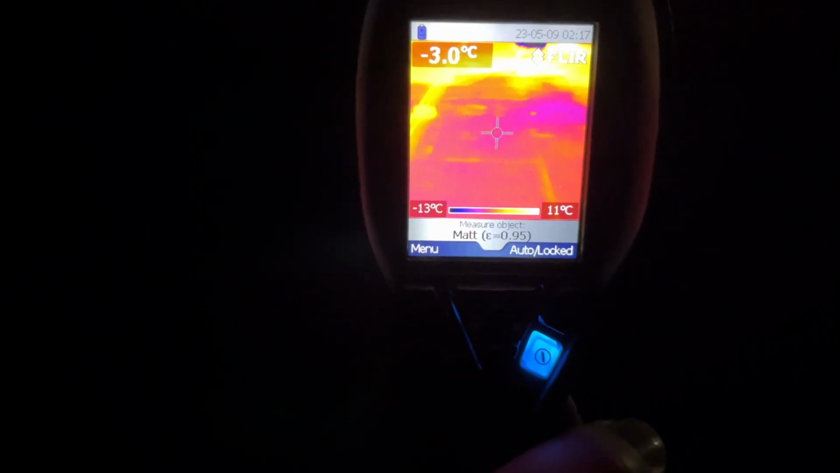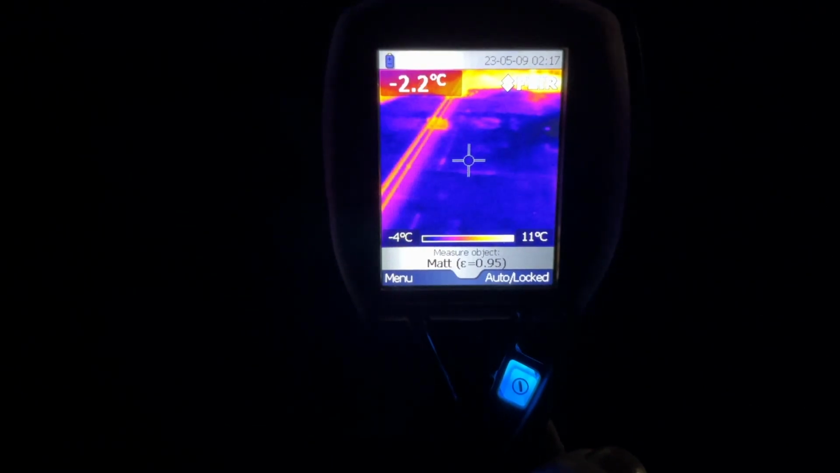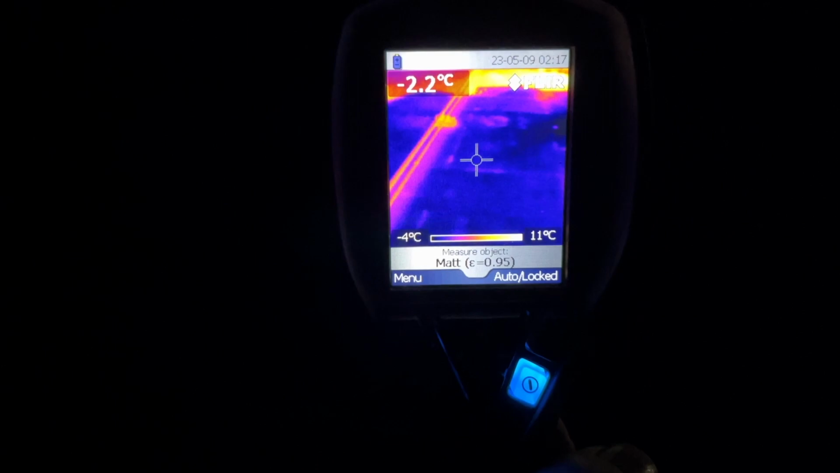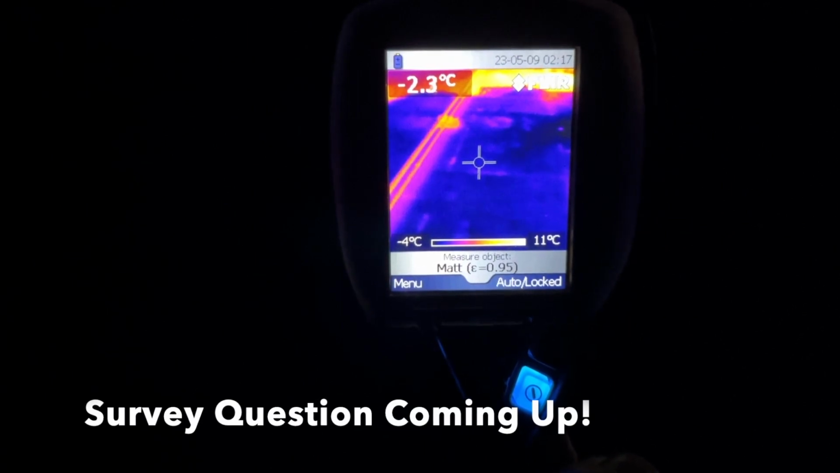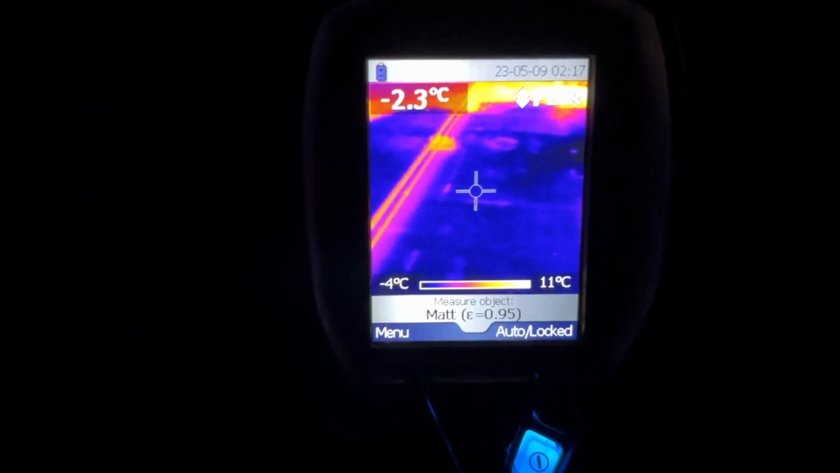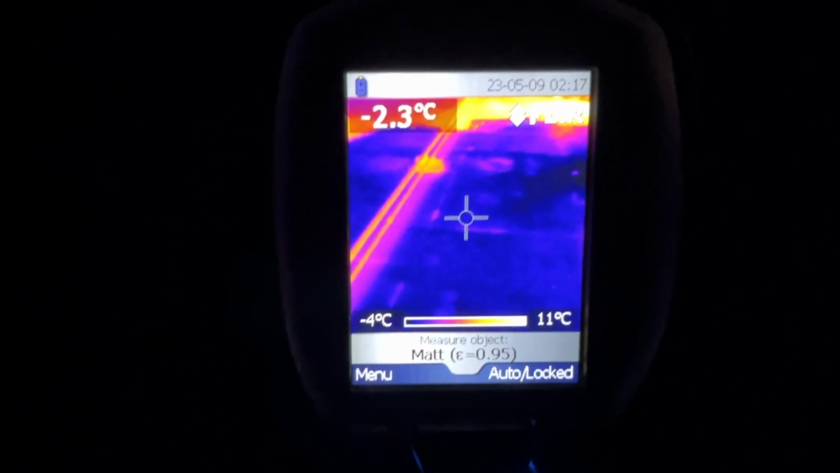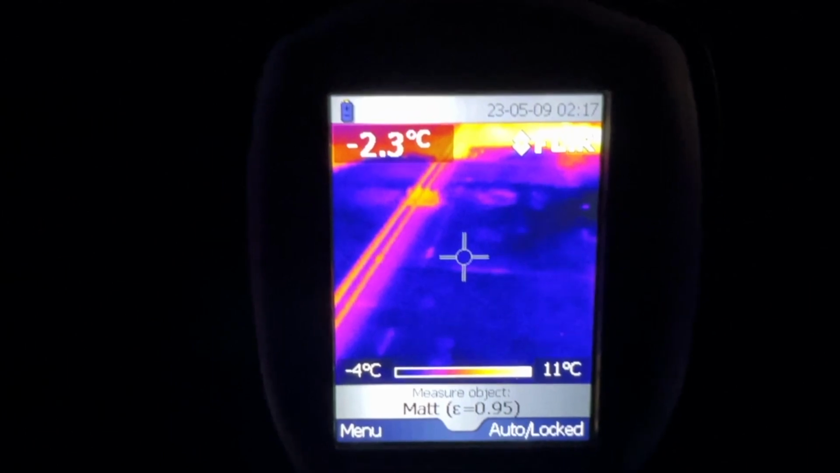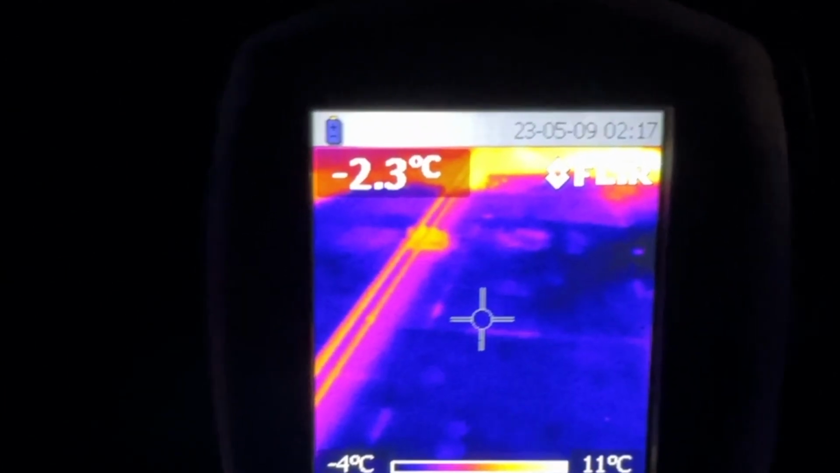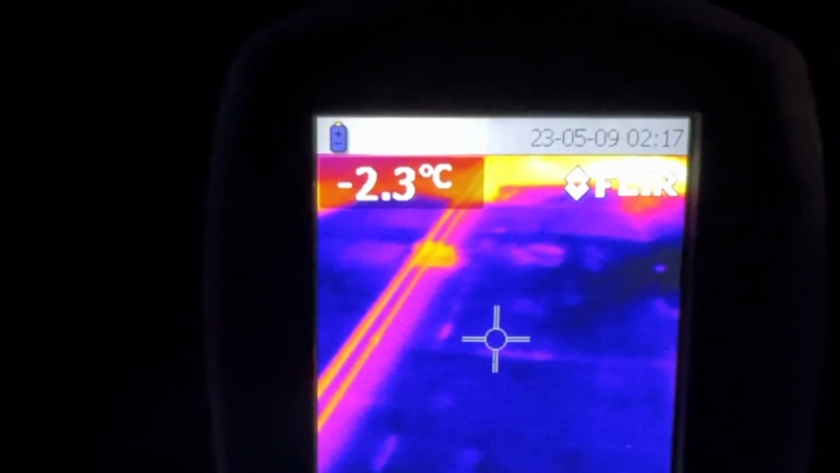And this is showing up as much darker because with no ballast present and a thin membrane, you're seeing cold spots. In fact, there are a few things going on here. With the ambient temperature being 8 degrees and the interior of the building being 19 or 20 degrees, mention in the comments why you might think the roof surface is showing below freezing temperatures at minus 2.3 degrees.